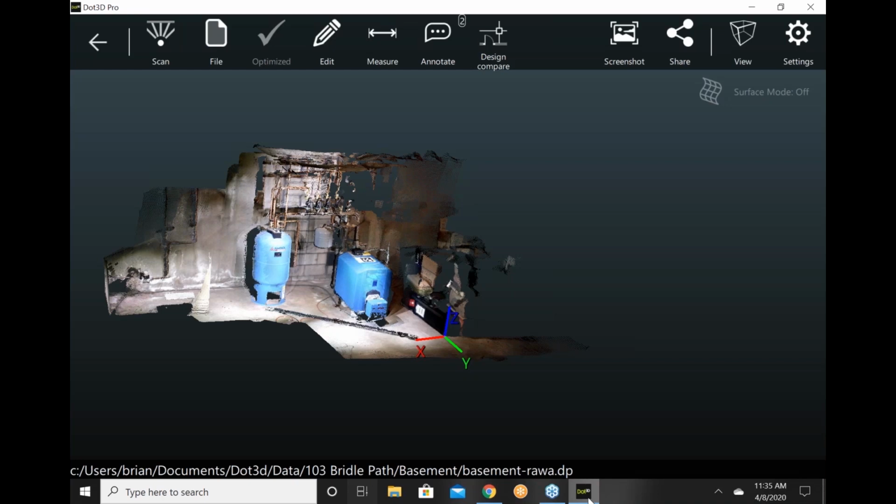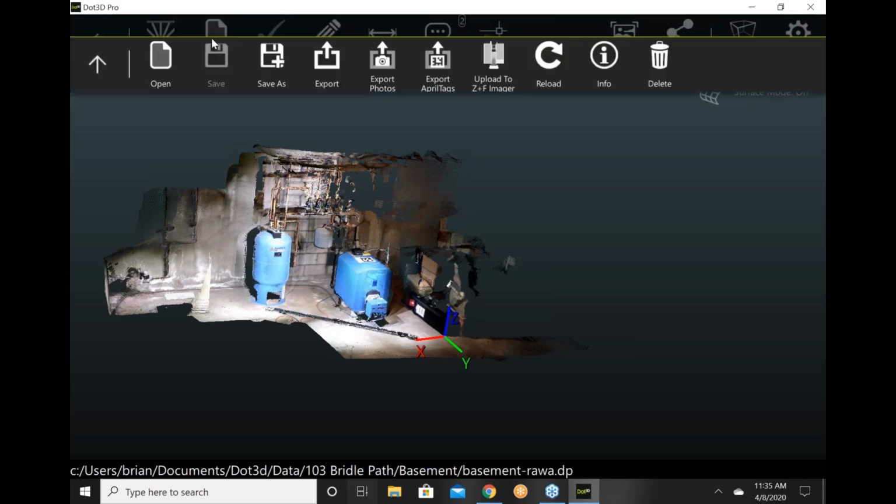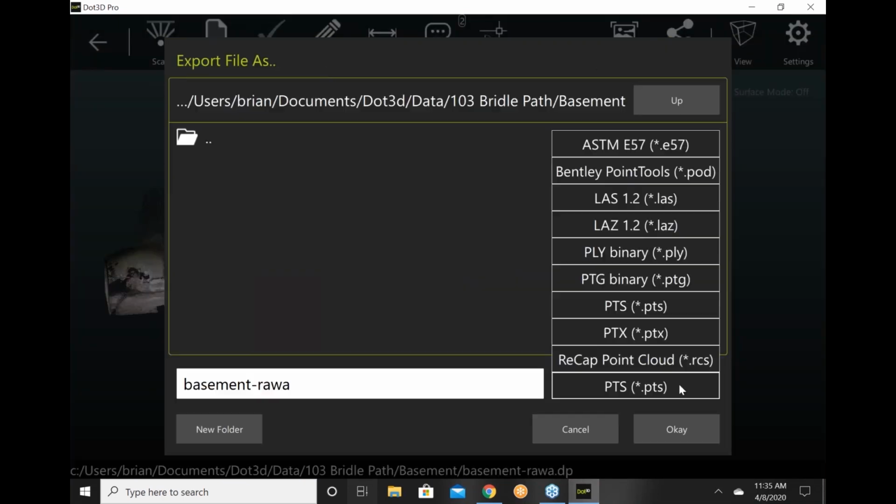So the last thing I'm going to do is show some other workflow opportunities. We can export this file. Export. And here we have a choice of point cloud formats. And I want to draw your attention to a couple that are fairly recent for us. We can export a ReCap file, an RCS file, directly from the software. So you don't need to open ReCap to create a ReCap file. You can export it directly from the software you use to capture the file.